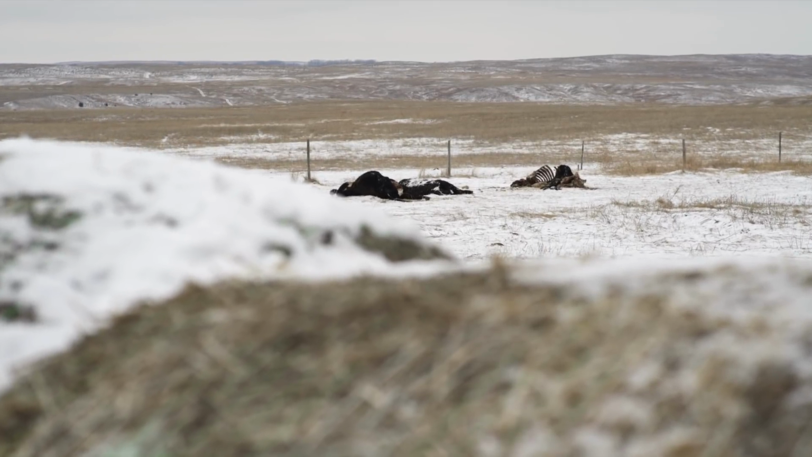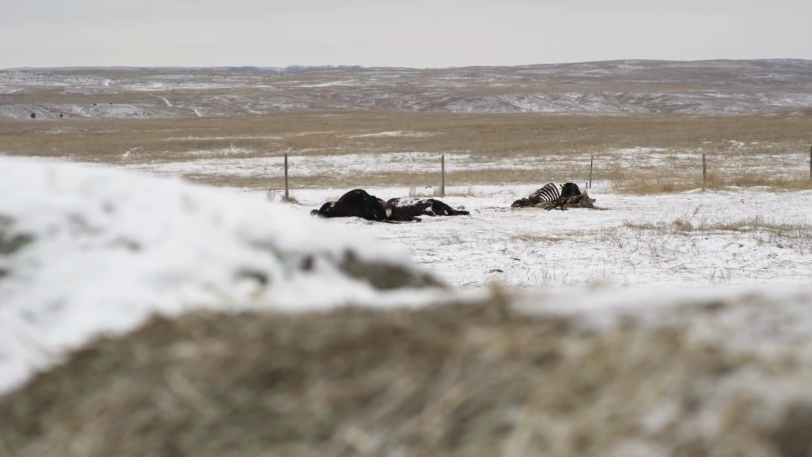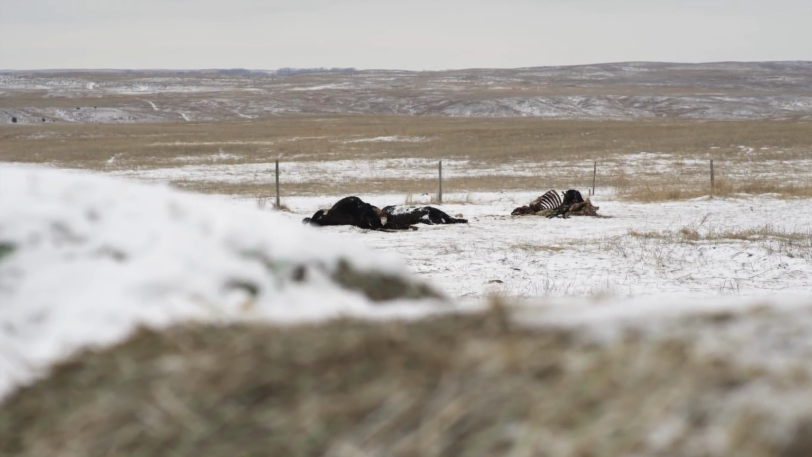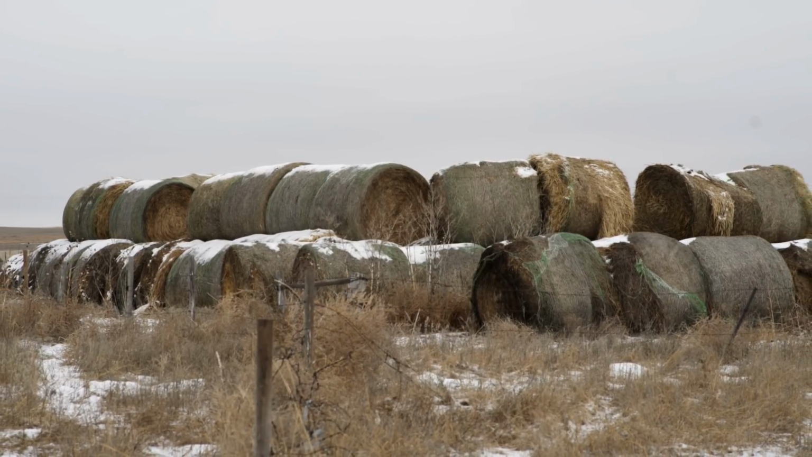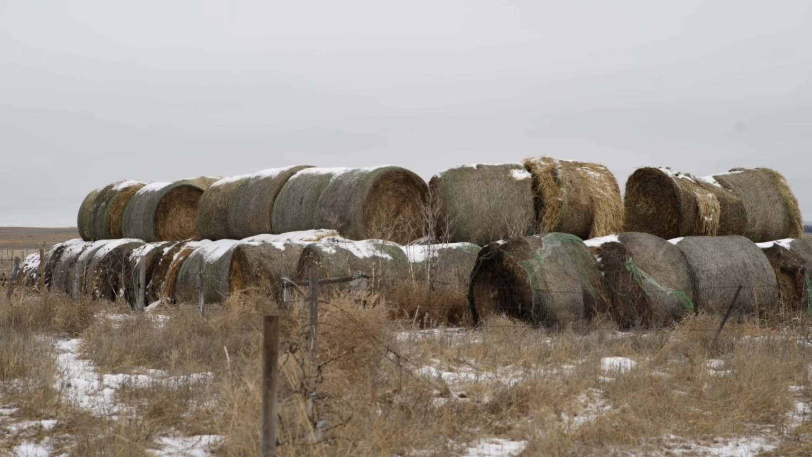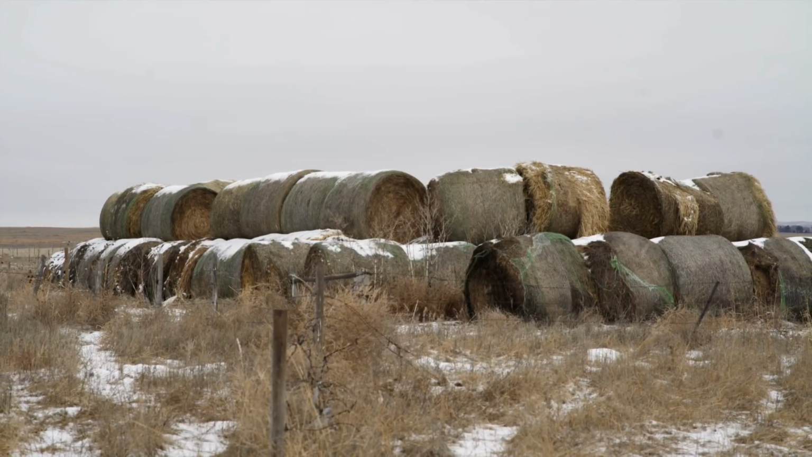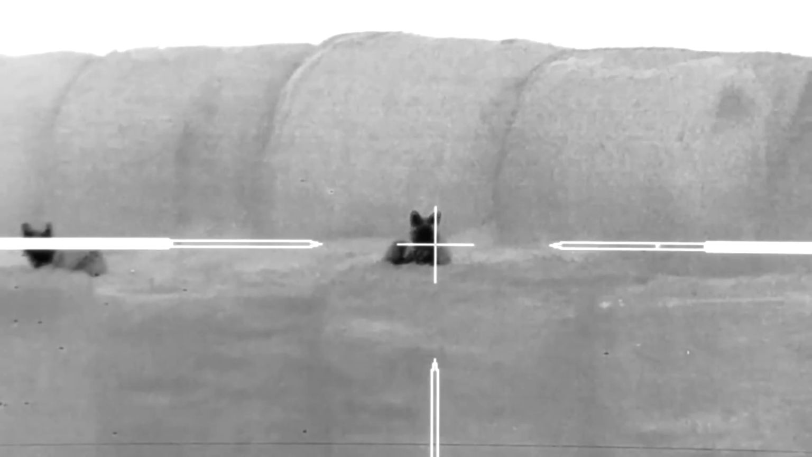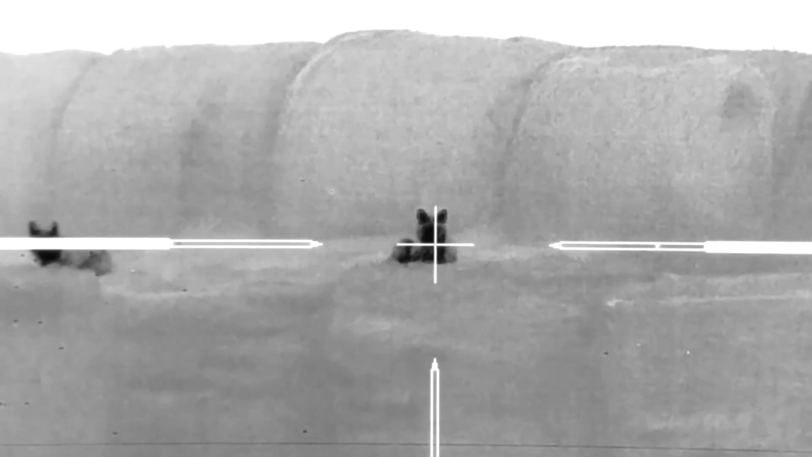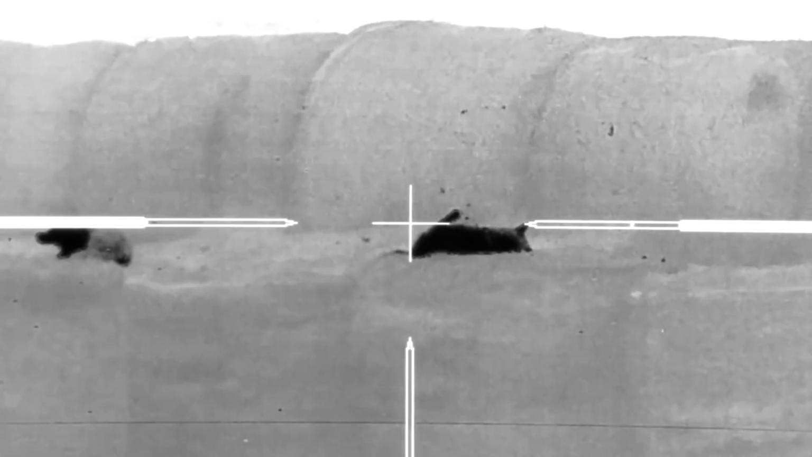Once they make it to the bales and a coyote's on the bait, there's nowhere to run, there's nowhere to hide. It's pretty much game over. Even the ones that try to use the bales themselves for cover aren't safe. God, dude. Splattered all over the bale.